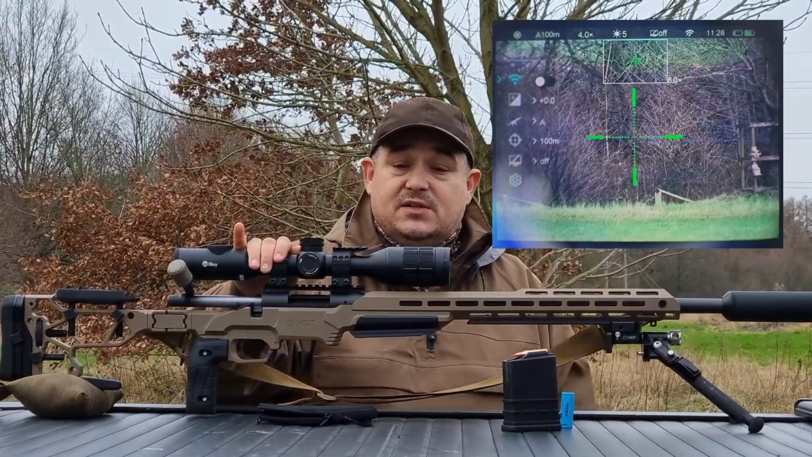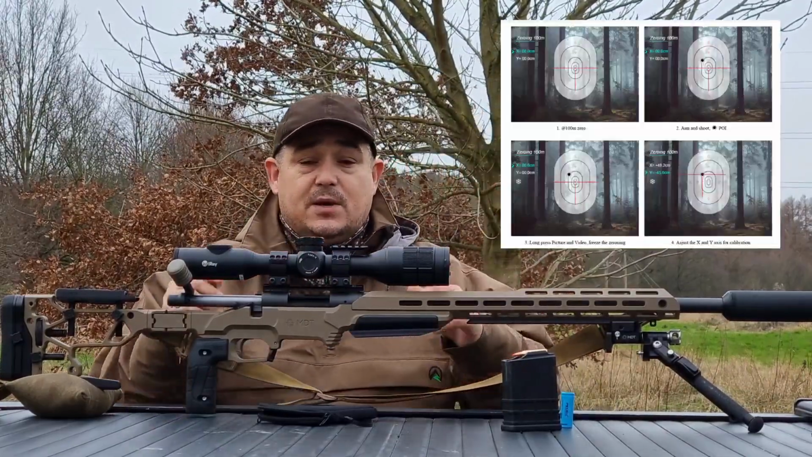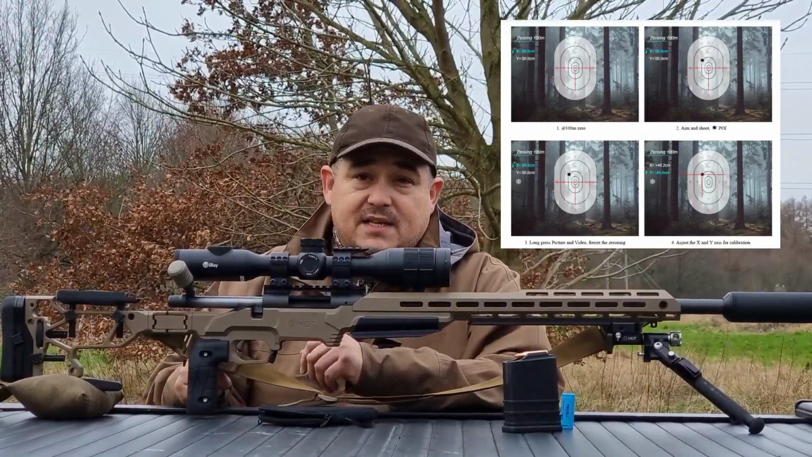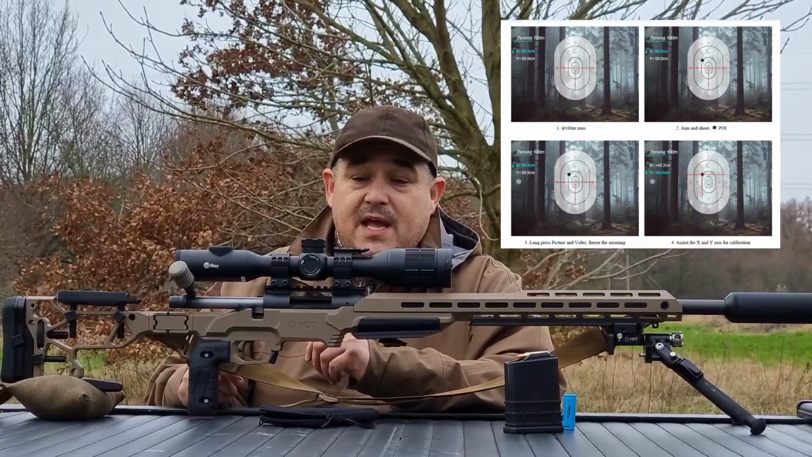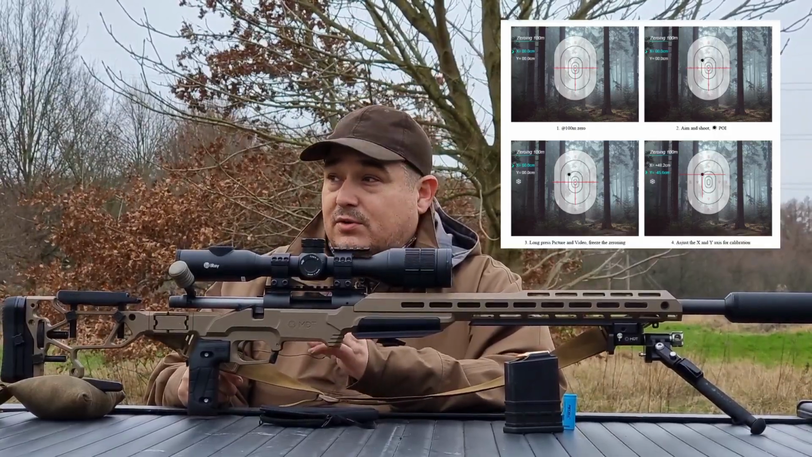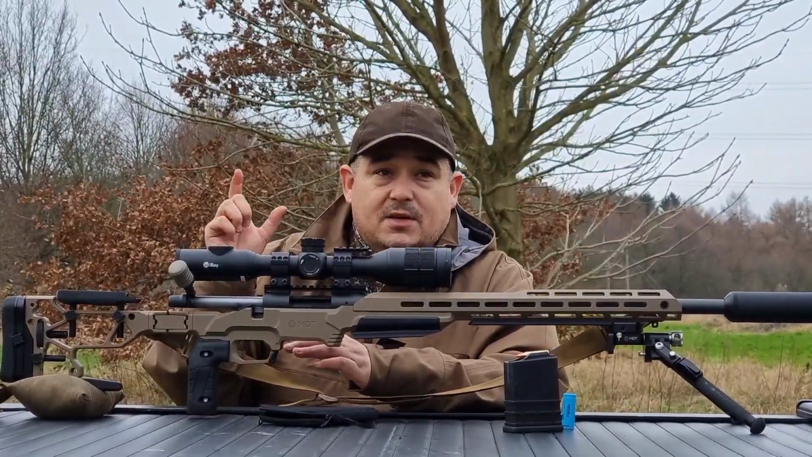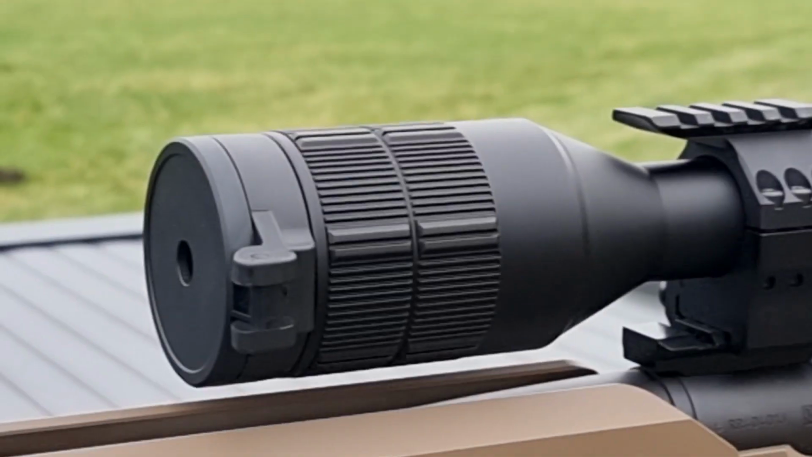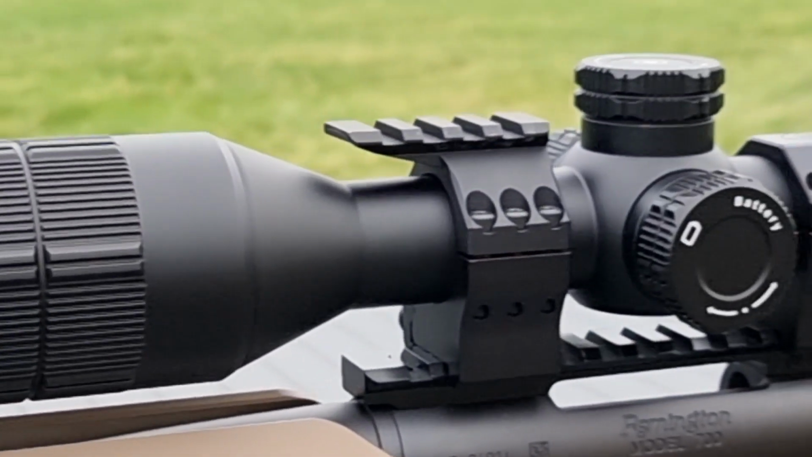Talking of zeroing with this, it's a one-shot zero system, so you can take your shot, move the reticle to the point of impact, save it and fine tune from there. So nice and simple, and also the more you magnify in, the more minute the adjustments, which makes it nice and simple. As you can see, the overall design of the scope is superb.